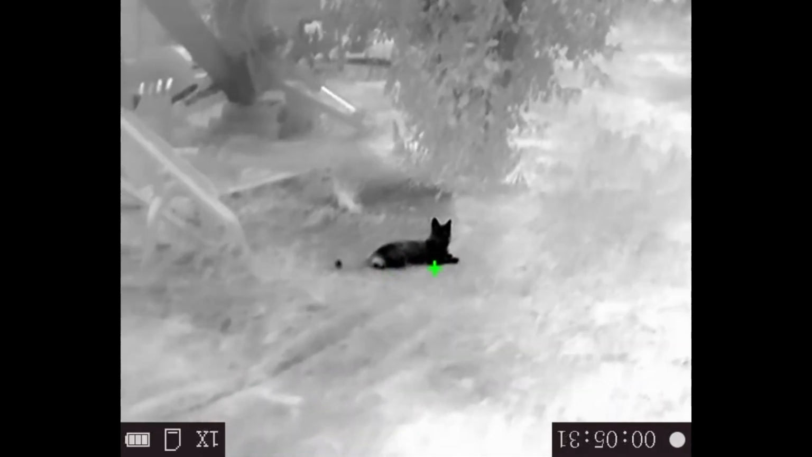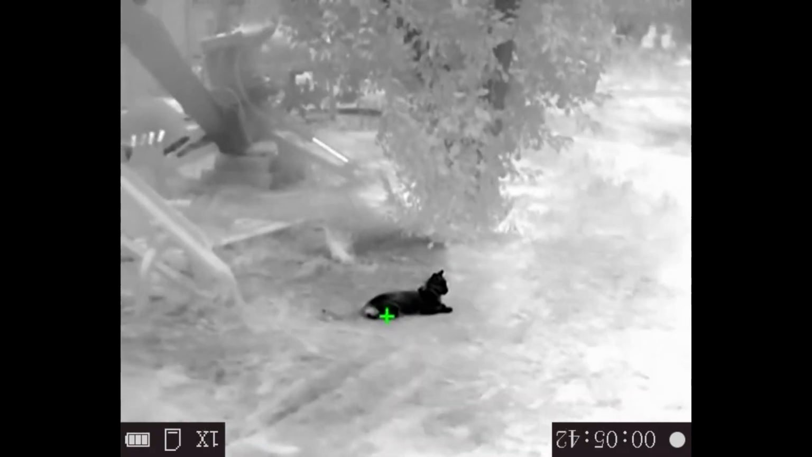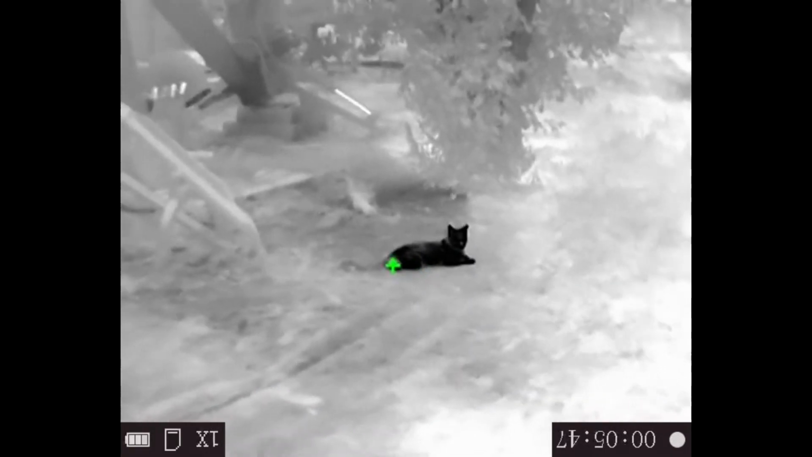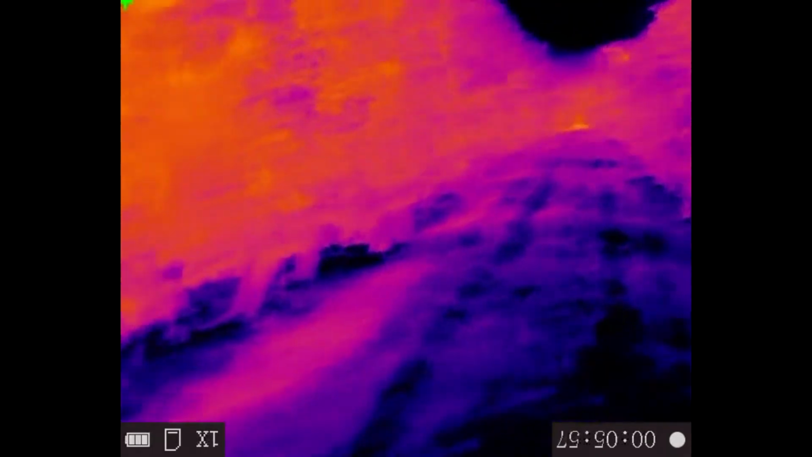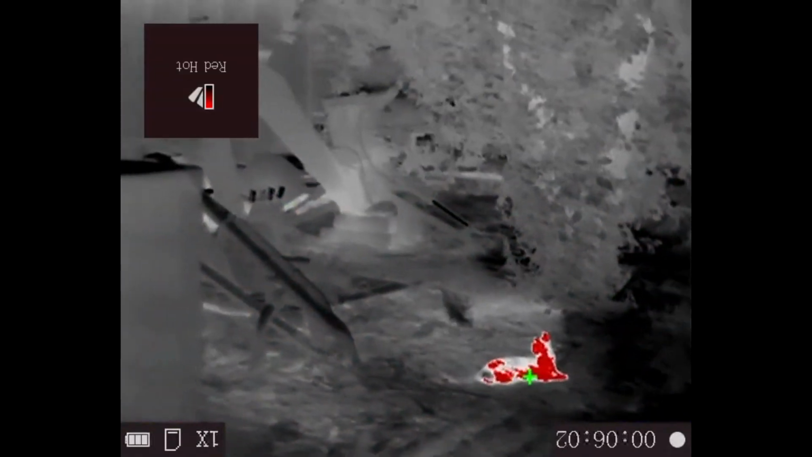It just doesn't feel intuitive. Oh, there's the cat. Found him. It's pretty nice to have the green. Oh, see, I just did a calibration. The frame froze for a second and does a calibration shot. It only does that every few minutes, which is good. So there's black hot. This is fusion mode, which is like Predator crazy. Yeah, I don't like it. I like black or red hot. Makes sense. It works good.